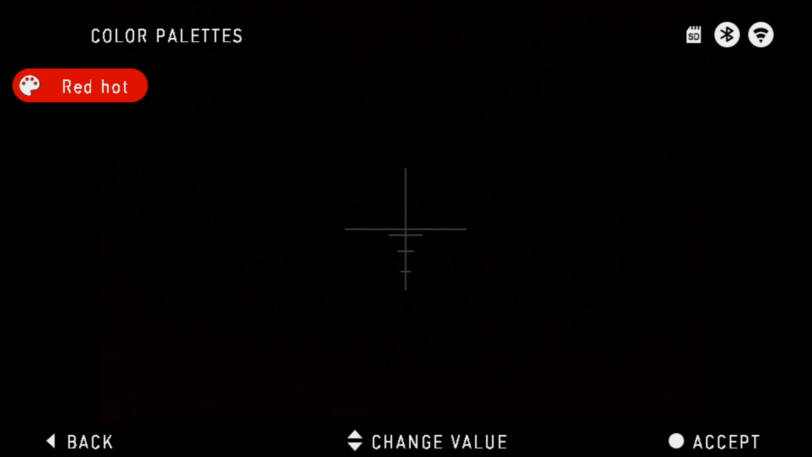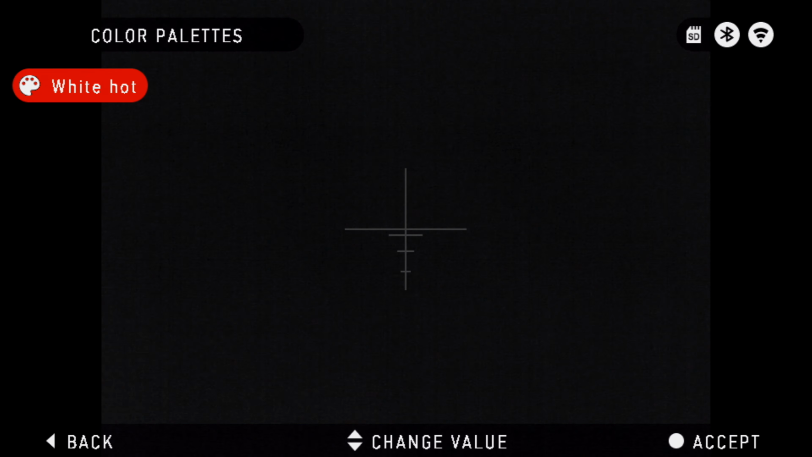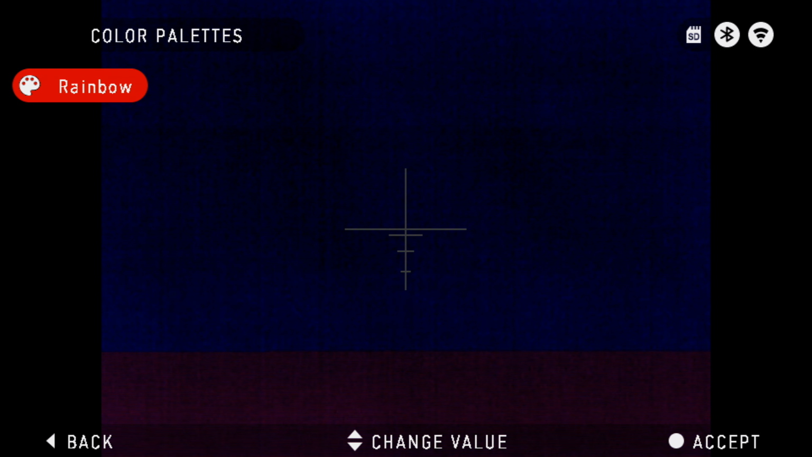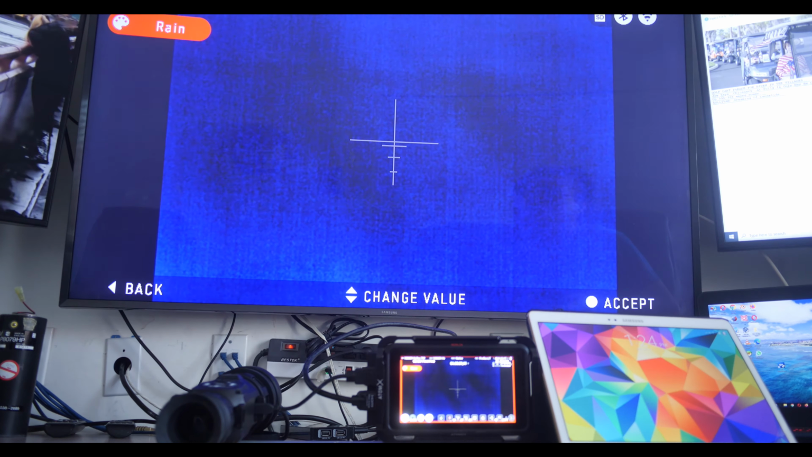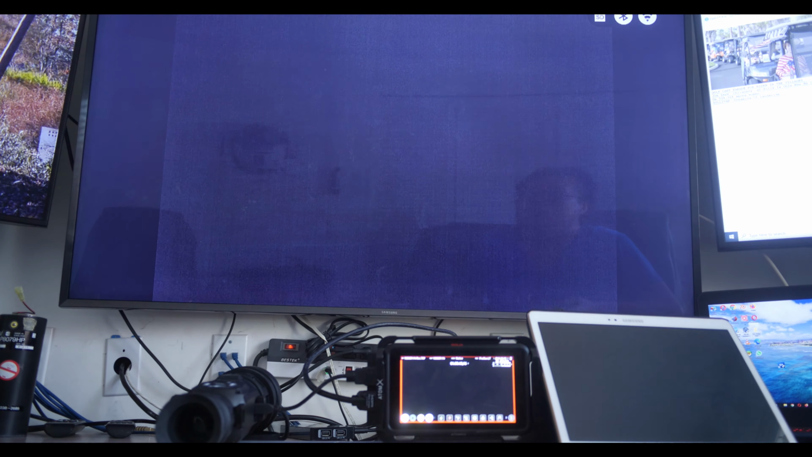Hot black is cool, but I've been finding I like hot white. Hot white is probably what I'm going to skywatch with, but I'll probably go through a range of colors. One thing I've noticed is the human eye can only see so many shades of white and black, so you get more detail when you're using some of the trippier weird colors like this.